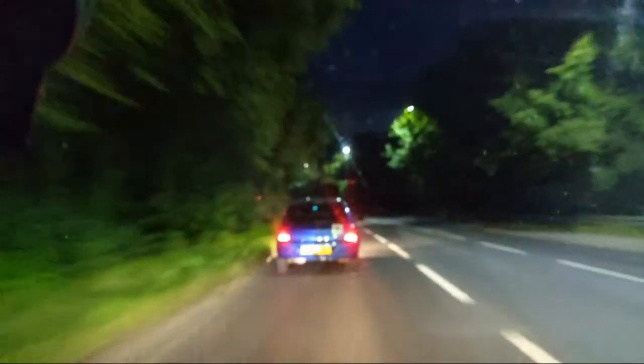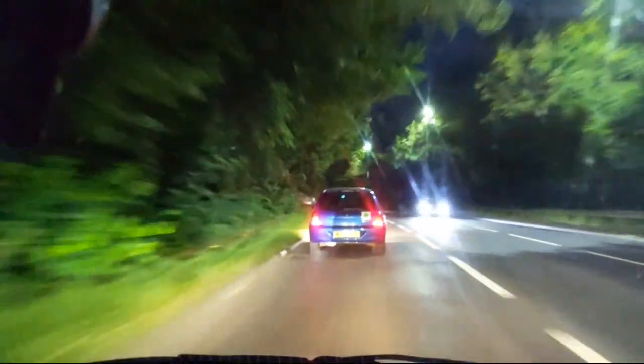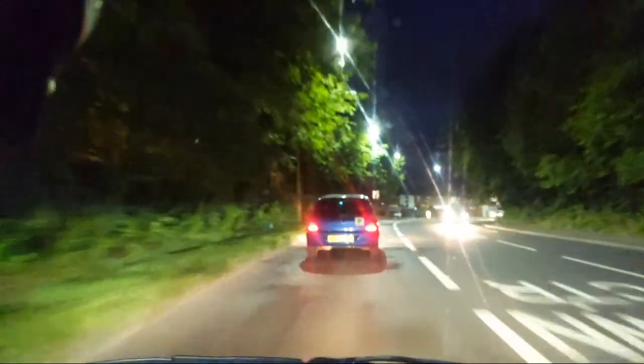I think they've literally just passed the test like 4 hours ago or something. First time they've ever driven on their own, 25 miles an hour. So yeah, ugh. 20 miles an hour.